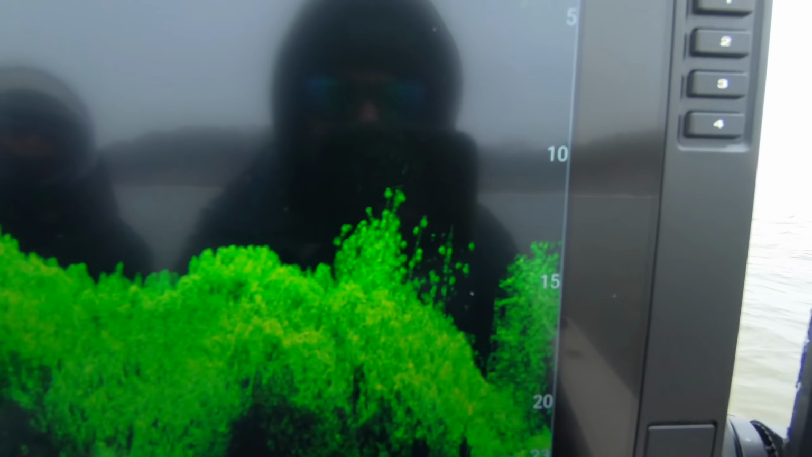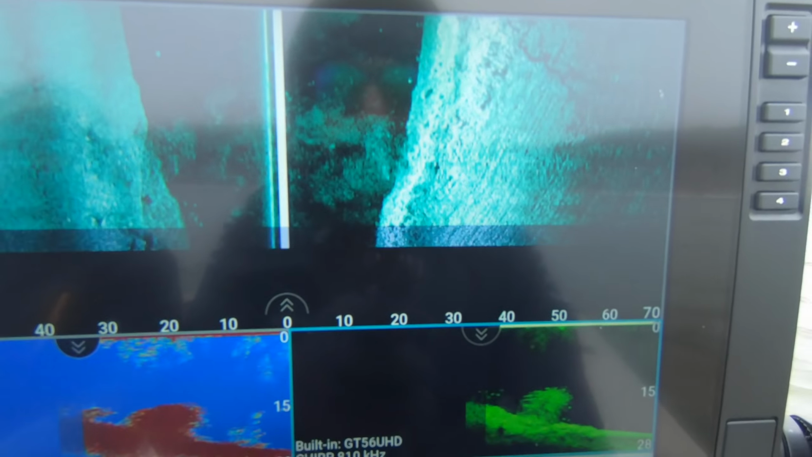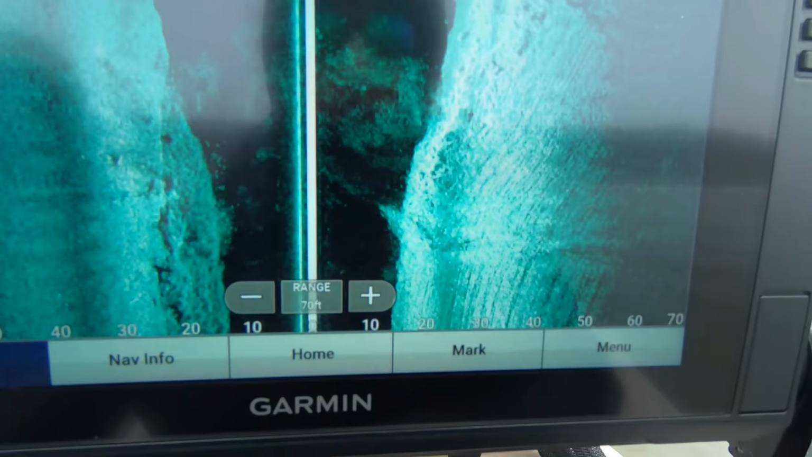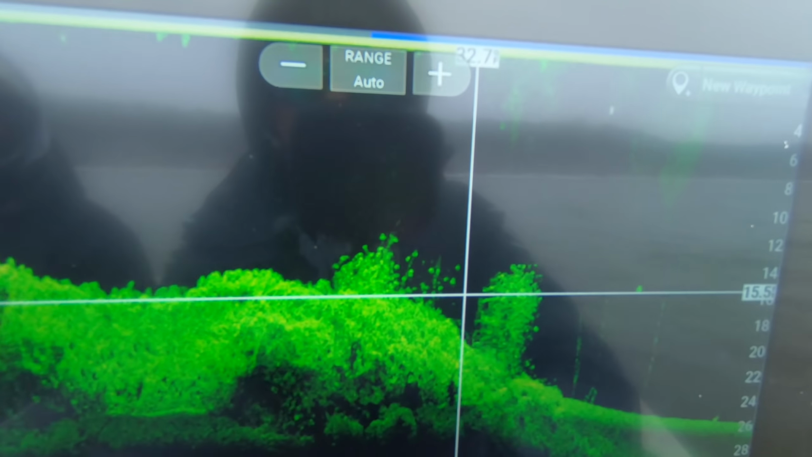There's our fish. Brush pile number 1, fish all over it. Brush pile number 2, fish all over it. You guys can kind of see it on side scan. We kind of split the middle of the channel, but there they are right there on that side. But the down scan picture looks pretty tasty right there.